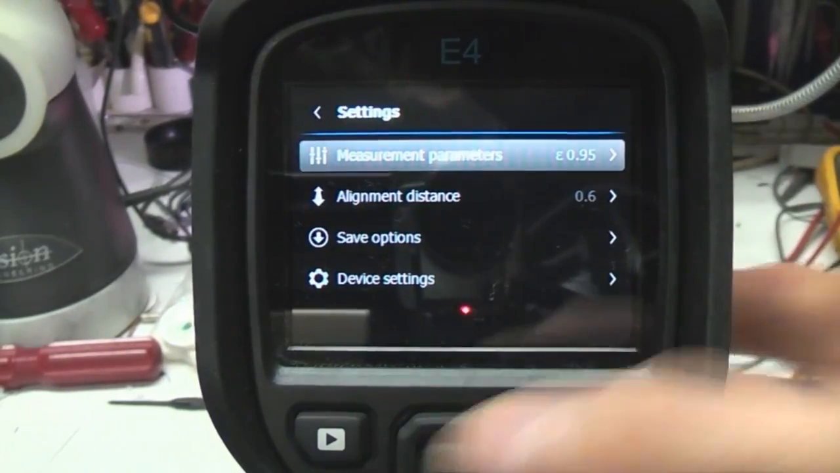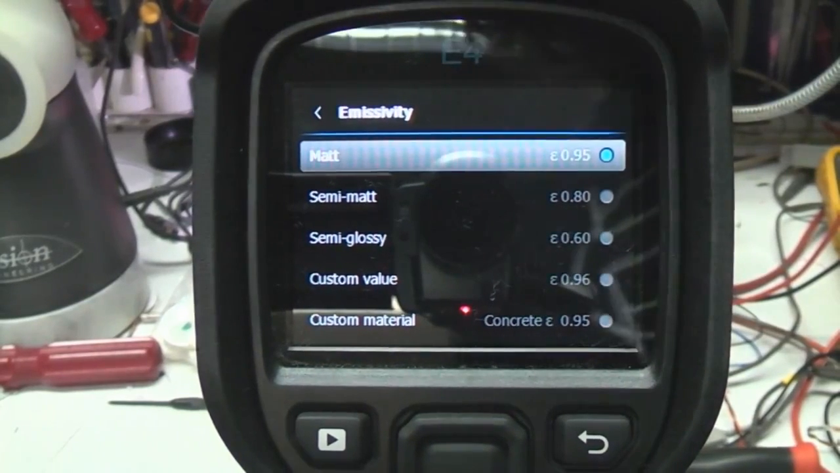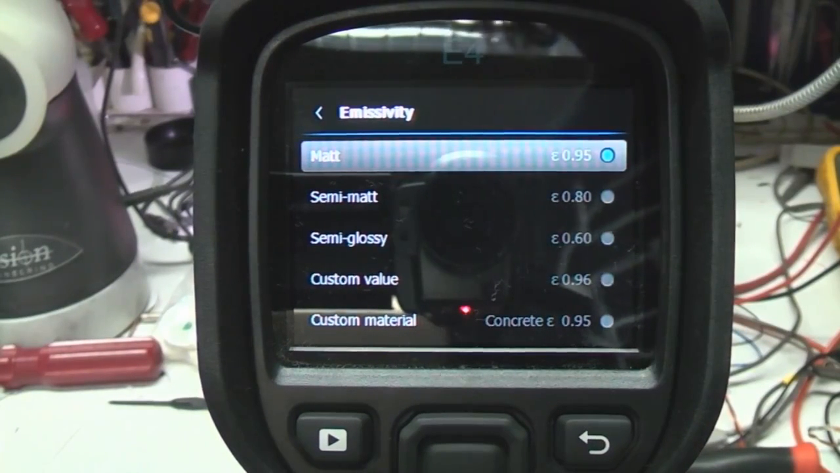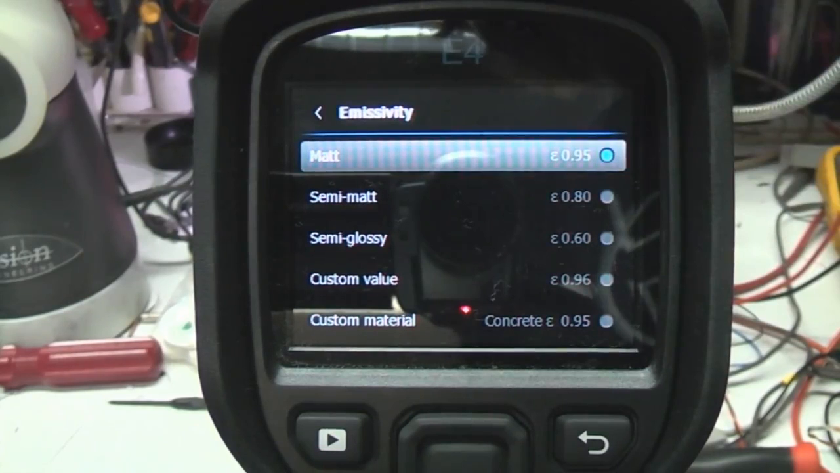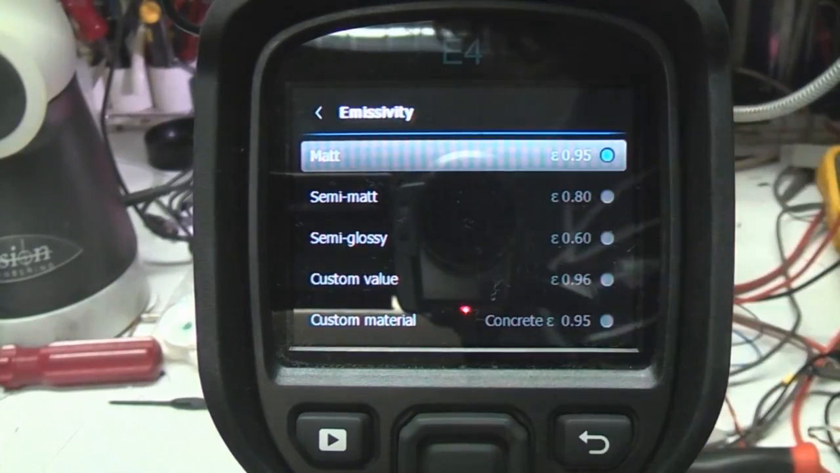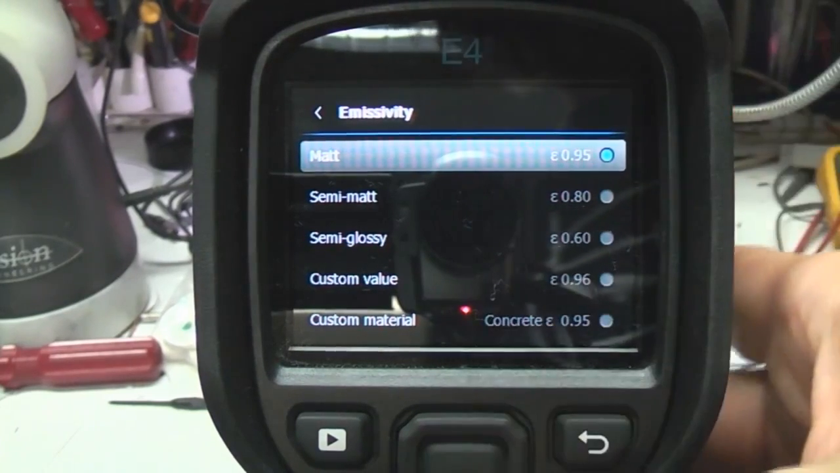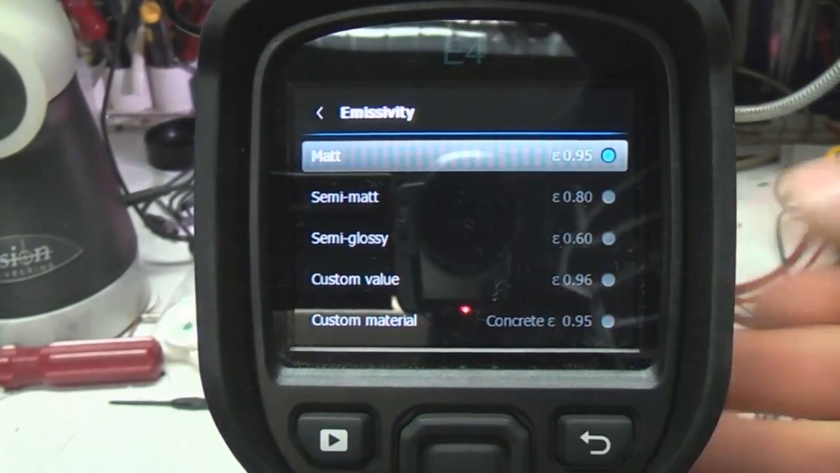So your basic settings, measurement parameters. This is the emissivity. Now this basically determines the relationship between temperature and the amount of infrared that something gives out, which is a function of things like its colour and surface texture. This is one thing that once you start playing with a thermal imaging camera, you can't totally believe the temperature figures you get on there, because you need to take into account what sort of material you're pointing it at. So if it's a fairly glossy shiny thing compared to a matte black thing, that will have some effect. So if you actually want to get the most accurate temperature readings, you do need to set this up, and there's actually some quite detailed application notes and so on that come on the CD about all that. I mean, you can read that online.